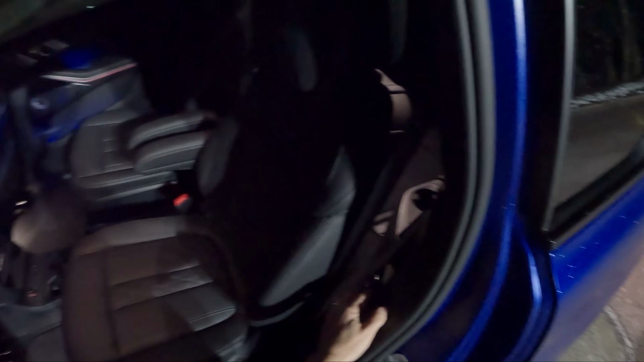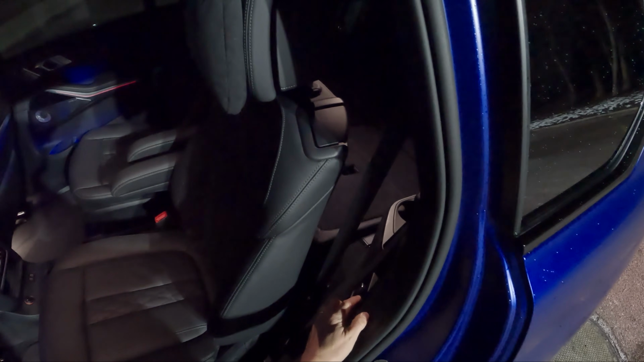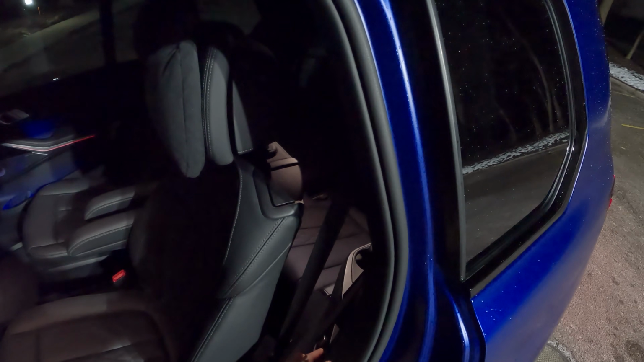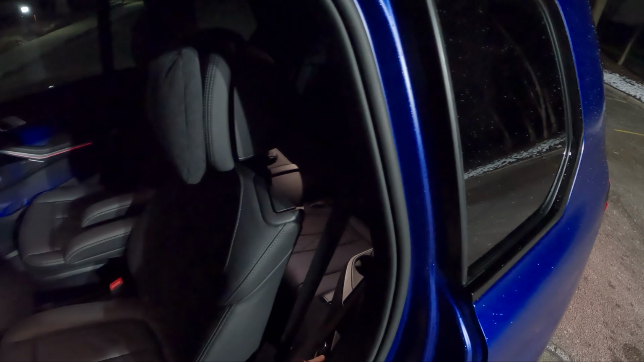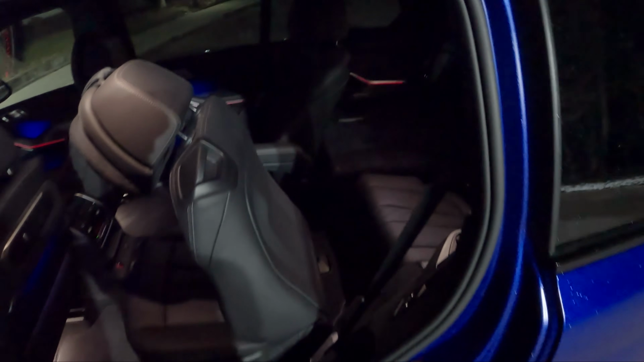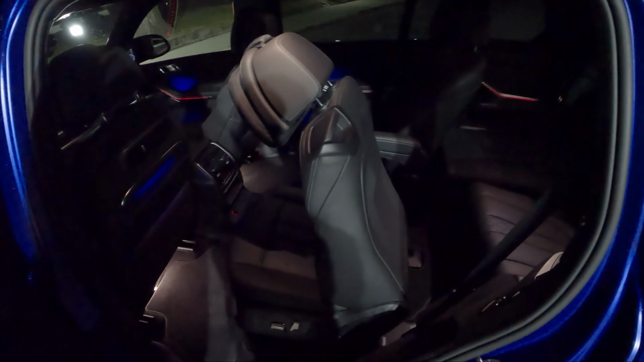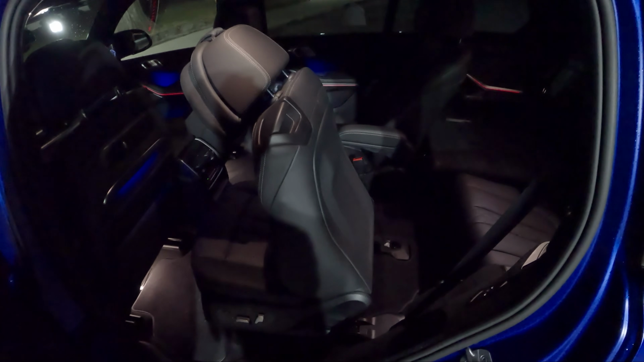Let's see here. Let's fold up this third row and see what it's like to get back there. All right. Fold that seat forward. The front seat moves ahead, and the second row captain's chairs will fold forward to access the third row. Not the easiest third row to get behind, but let's see here how much space we have in the back of this.